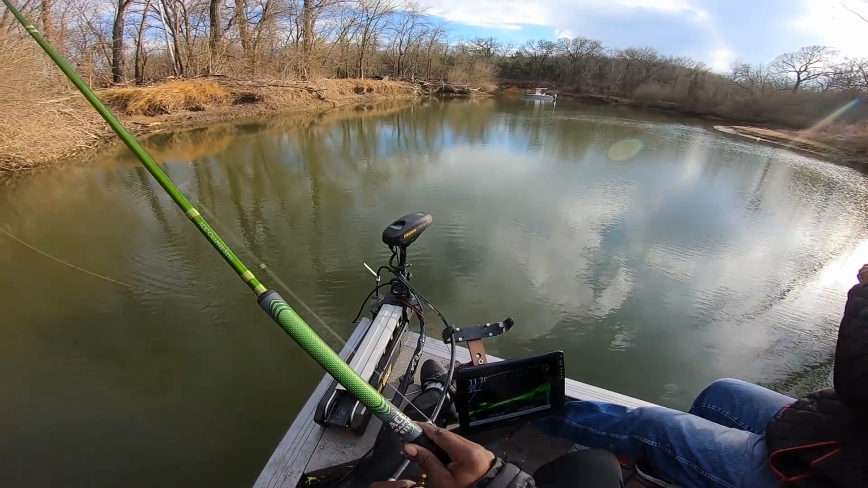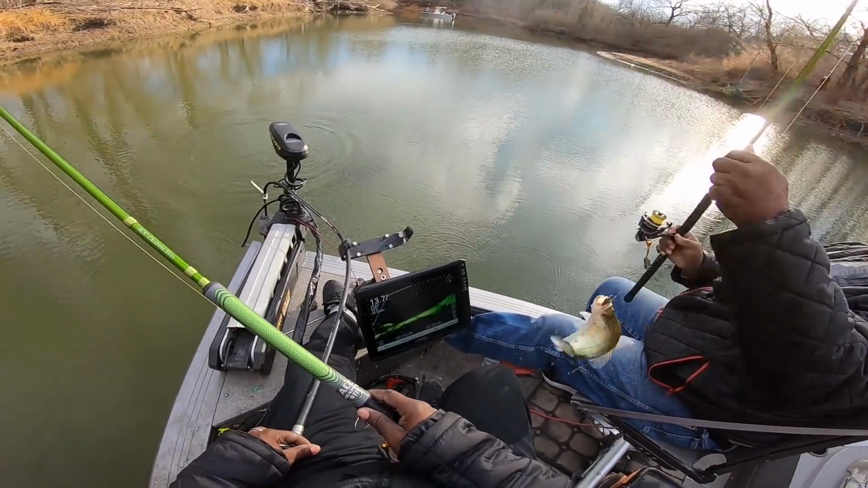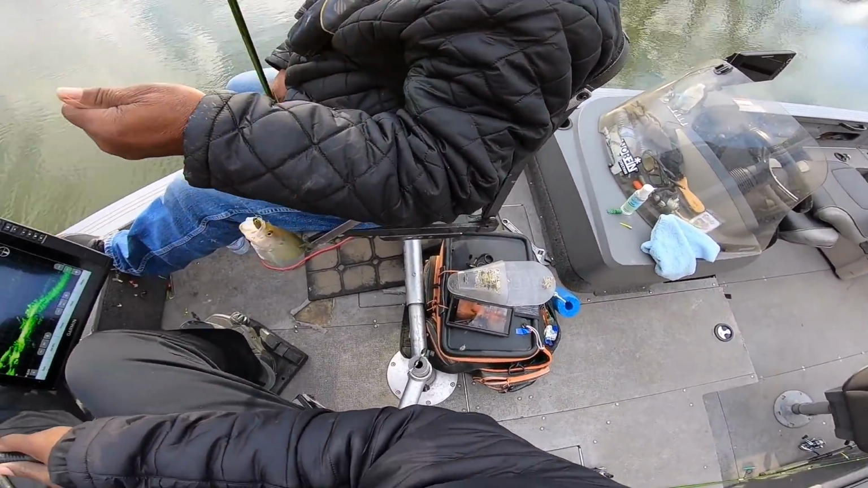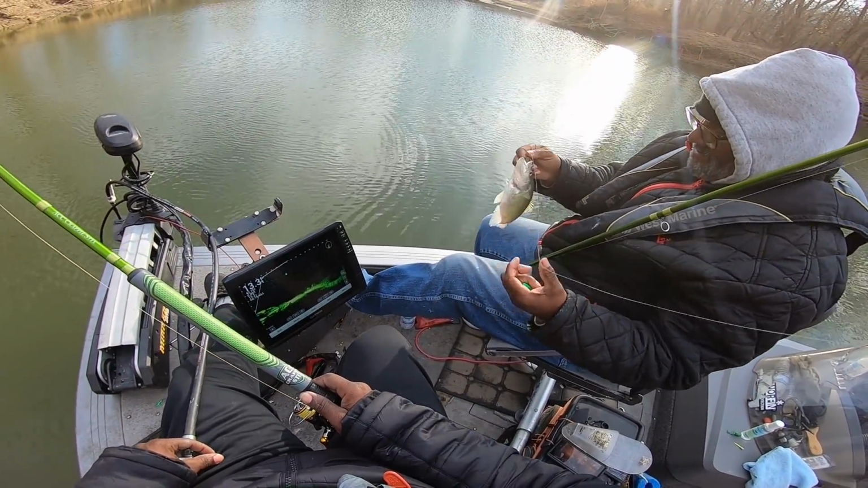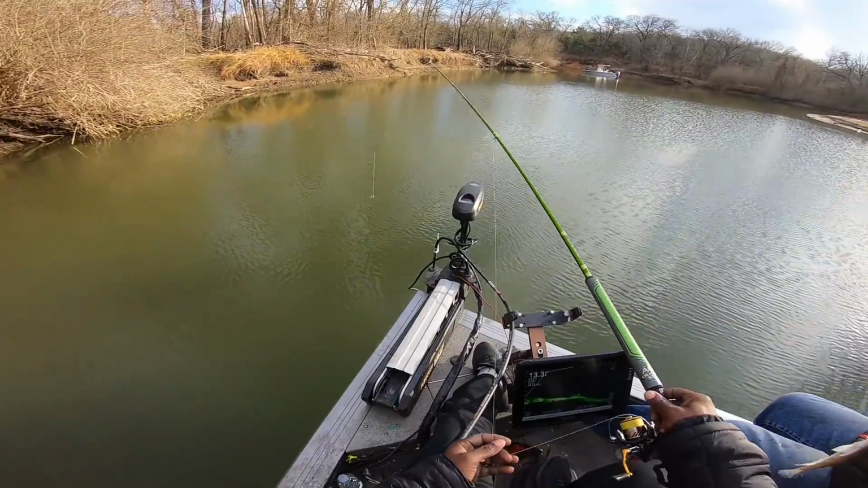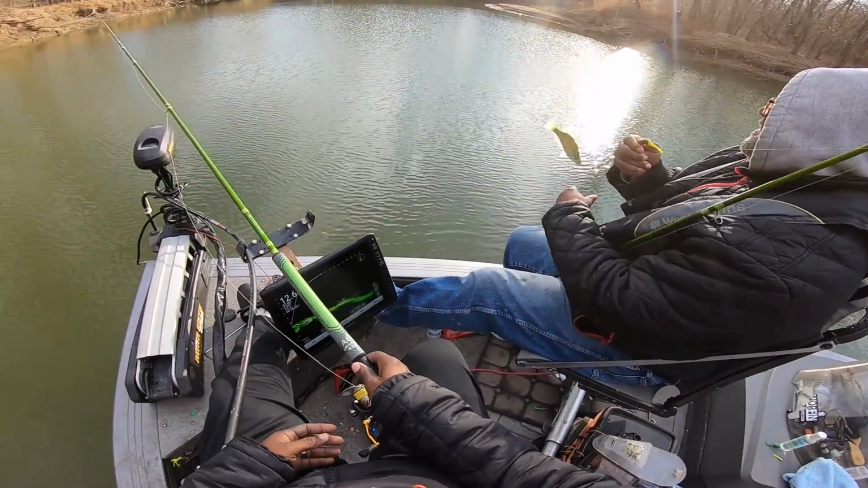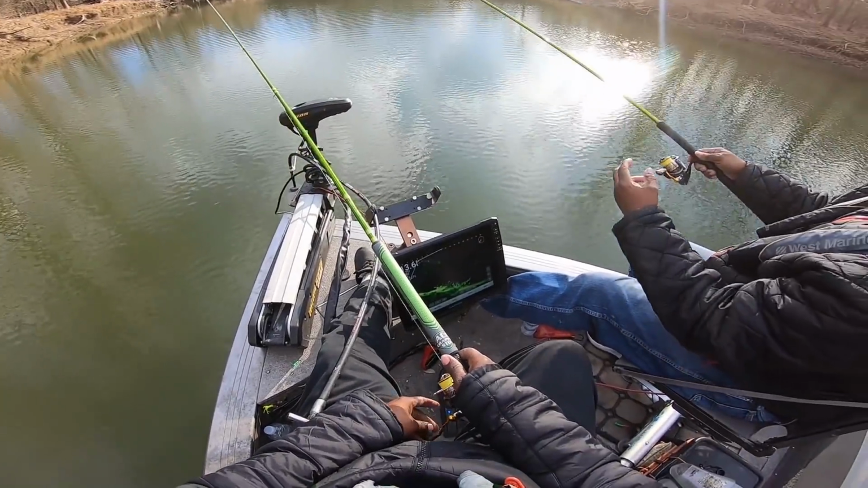Got yours. Little keeper. Little keeper. Oh, that is on a 3-inch. That let you know these fish ain't shy. These fish ain't shy about it. On that little drop.